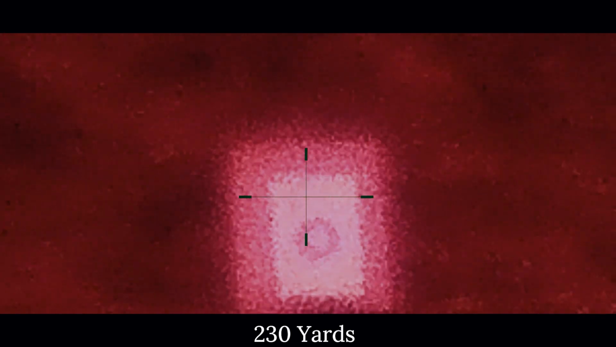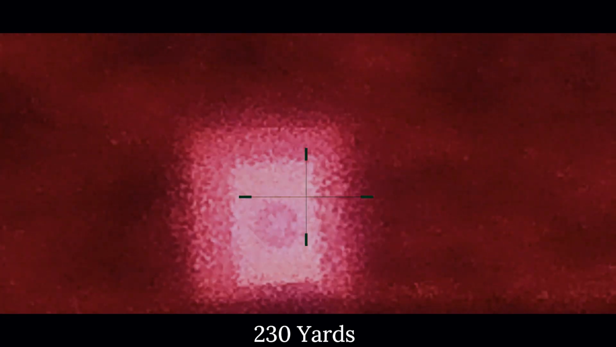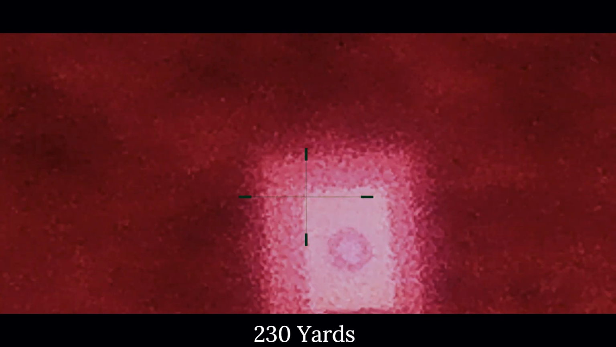So I'm going to pack everything else away. I might just put a shot through just for fun. And I'm going to aim, I don't know, top right corner there. It's a fair bit of wind and a fair bit of drop.